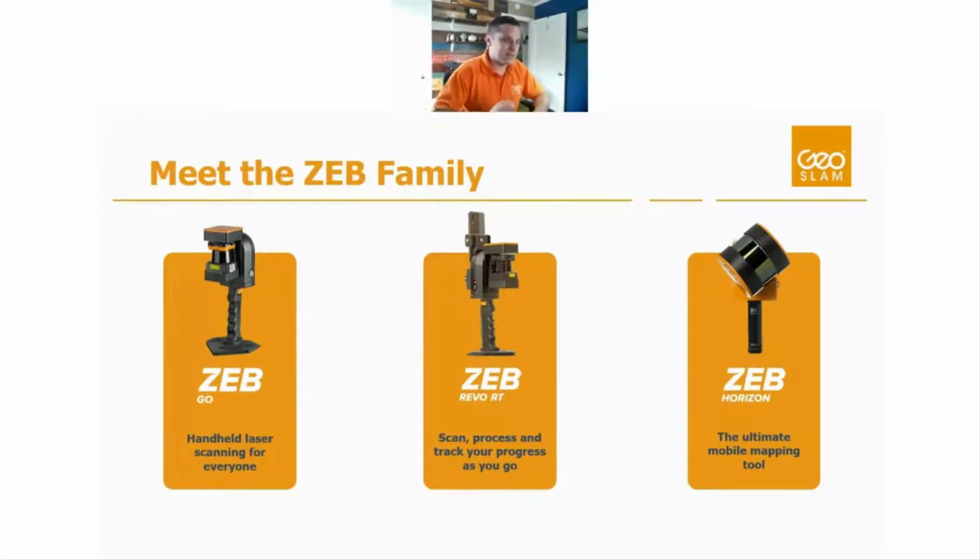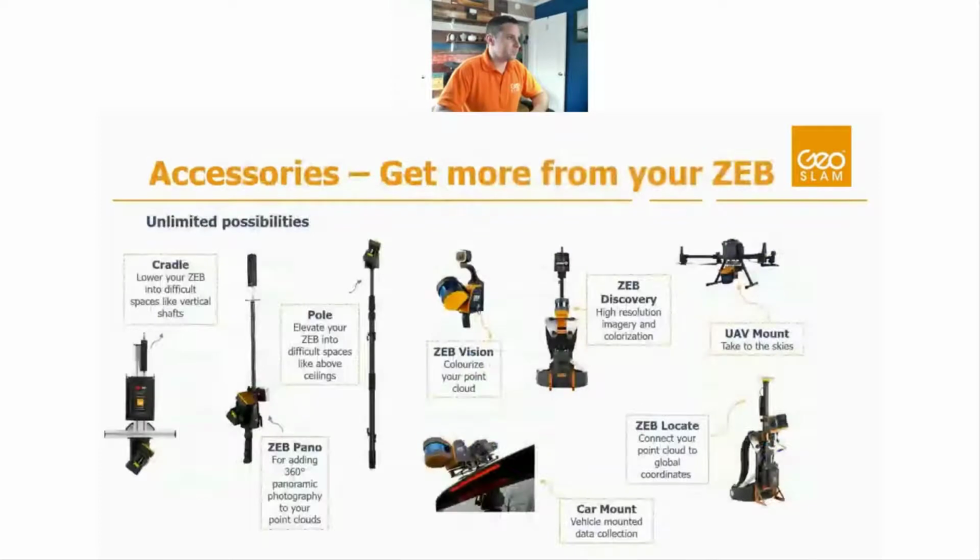And then we have the Zeb Horizon. I kind of refer to that as the big brother of the Zeb family, but it has longer range, higher point density, and works really, really well in almost any environment, but its primary focus is outdoor, larger scale projects. And because we have so much more data, it also has very robust SLAM processing, so we can use it for a lot of different versatile types of capture, like you saw in some of the previous slides.